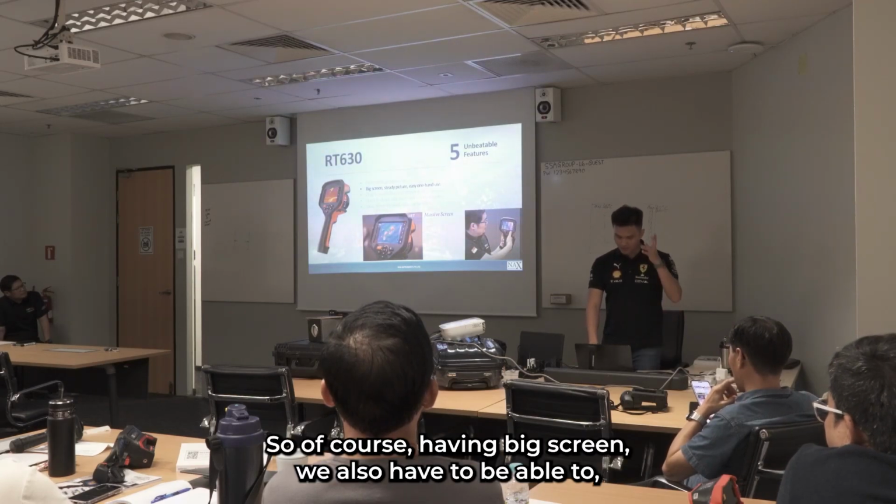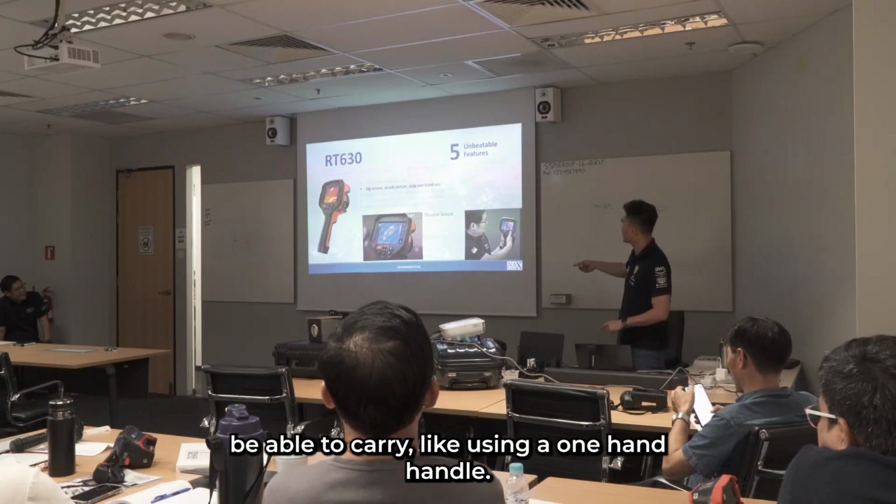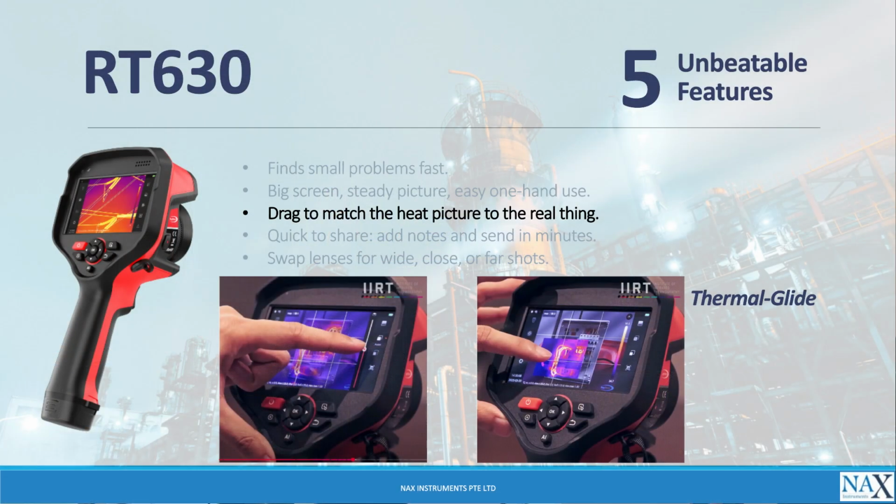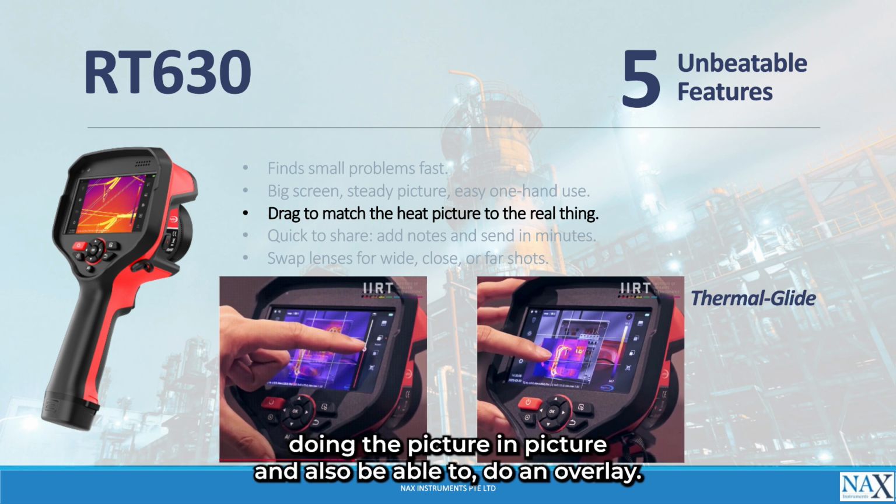Having a big screen, we also have to be able to carry it, like using a one-hand handle, and we can also capture steady pictures as well. Third, we have what we call the thermal glide. It's not a trademark. It is so intuitive. It's a touchscreen device, so when we touch on the thermal, we can do picture-in-picture and also an overlap.